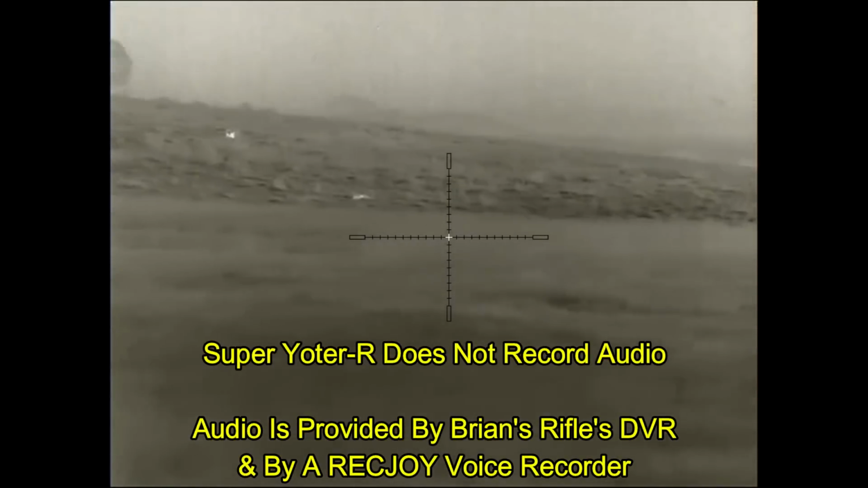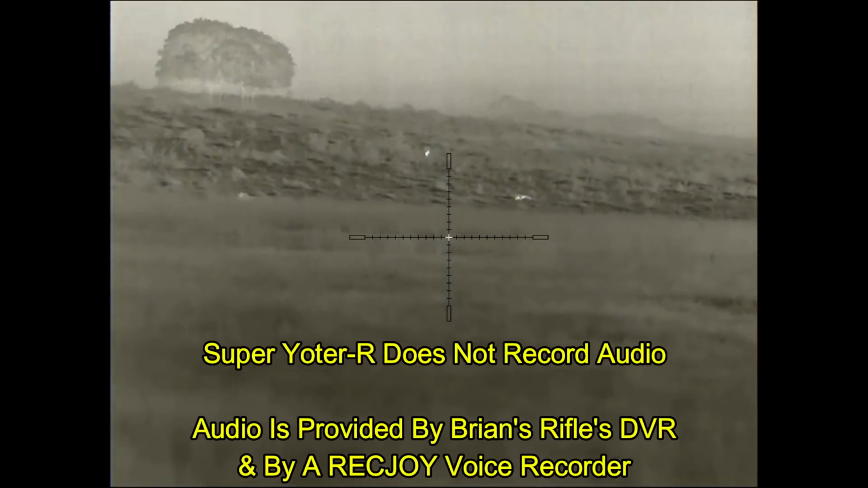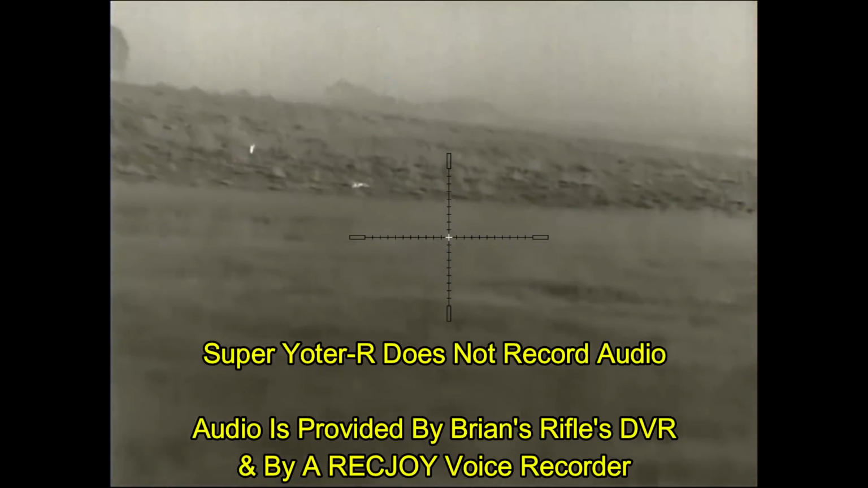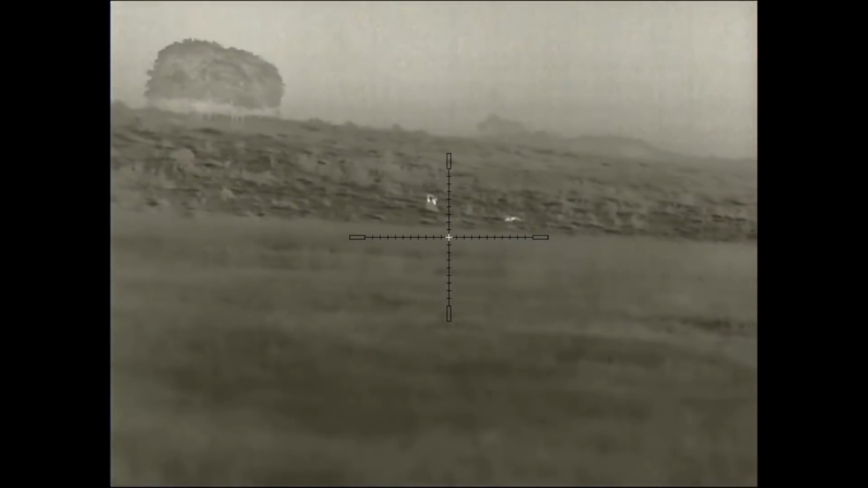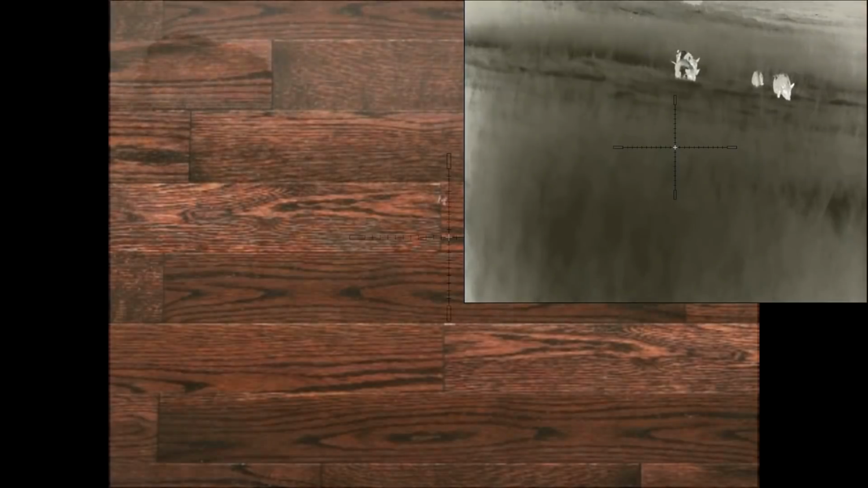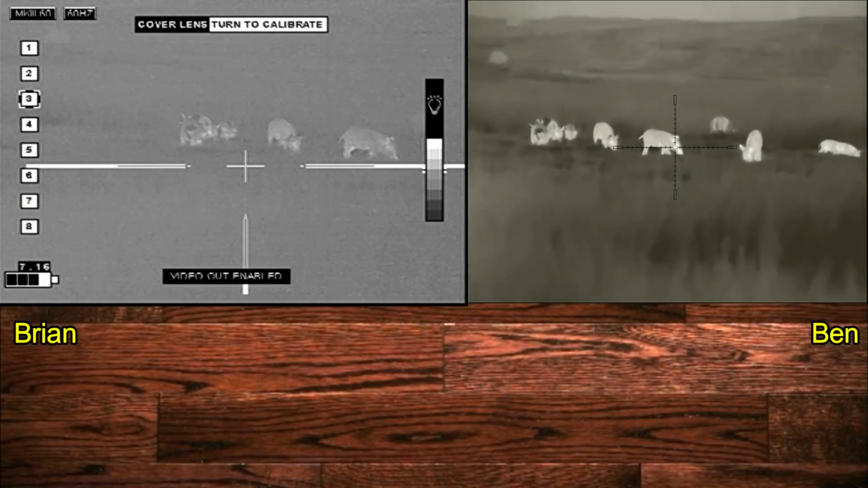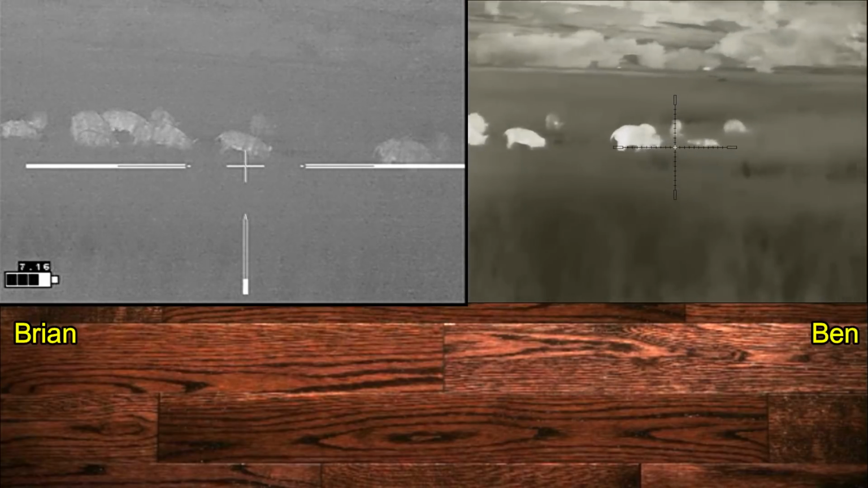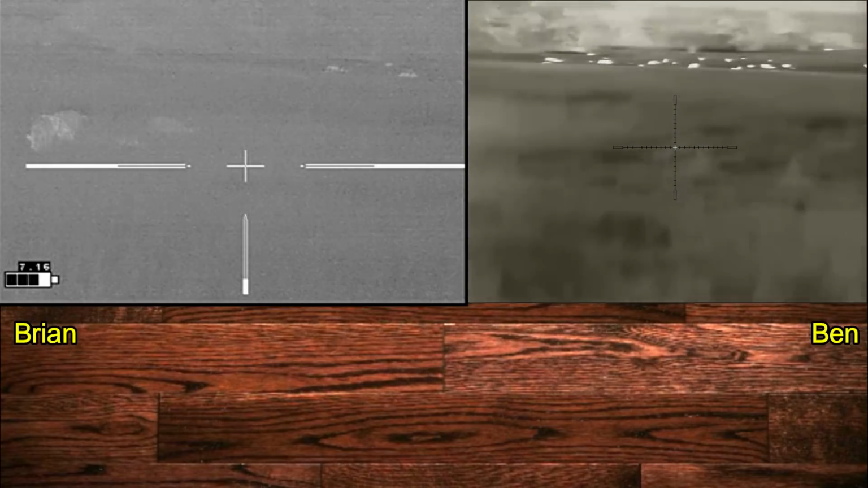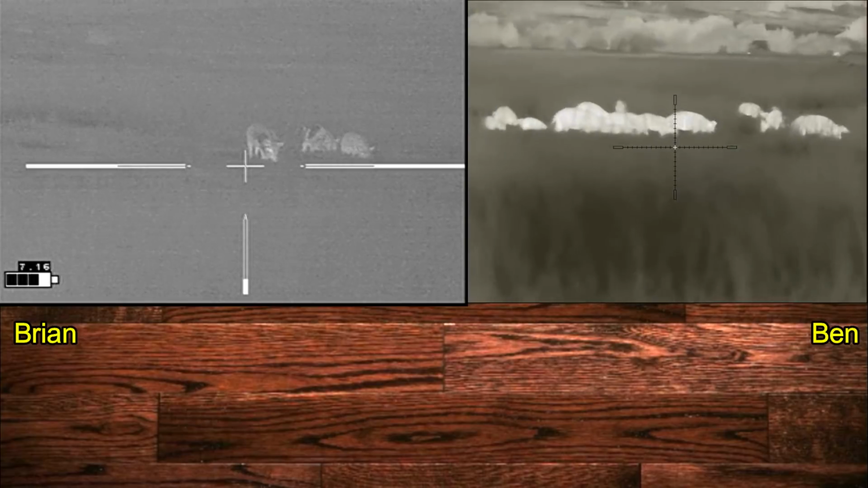After checking several more properties, we've got hogs there in the distance. We've seen hogs closer, but the high grass is precluding us from seeing them from this point. So we need to go over the fence and into this field. As it turned out, we had a pretty good sounder right here. The only problem is we have cattle that are off to the right. And so our only shots are going to be some of the hogs that are to the far left.